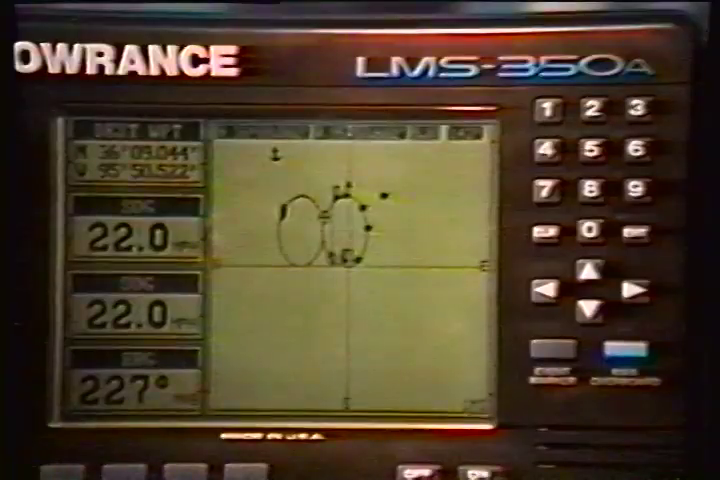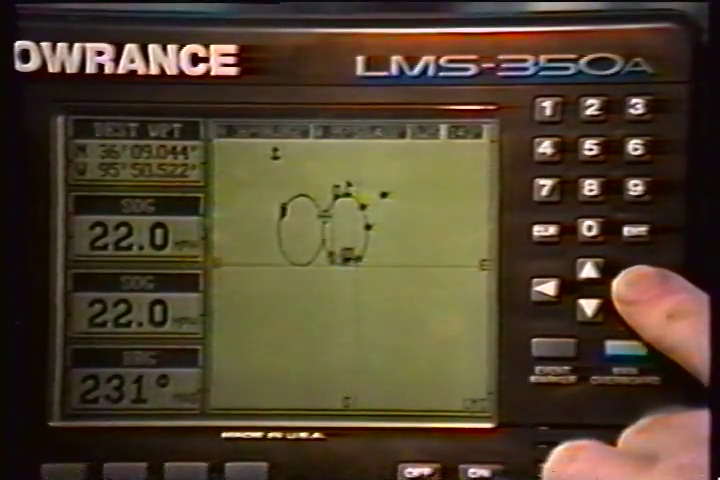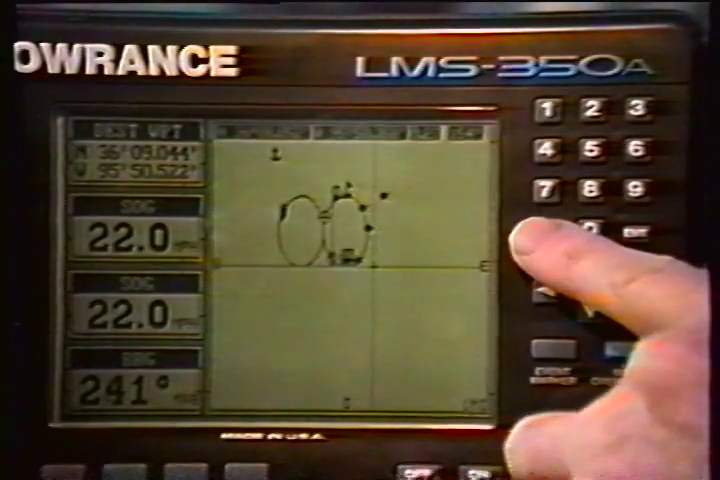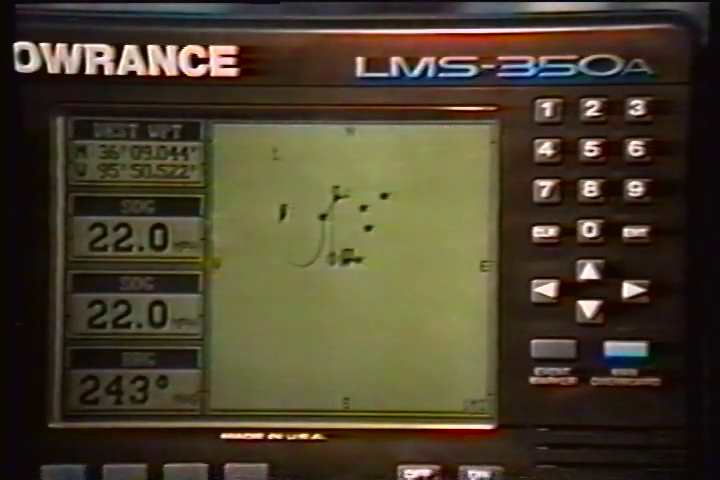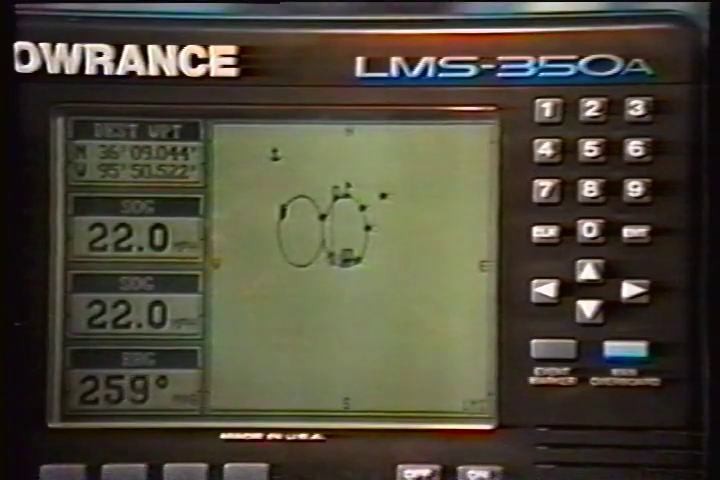Use the arrow keys to move the cursor lines to the desired location. To erase the cursor lines, press the clear key. This will also erase the cursor position, distance, and bearing displays at the top of the screen.